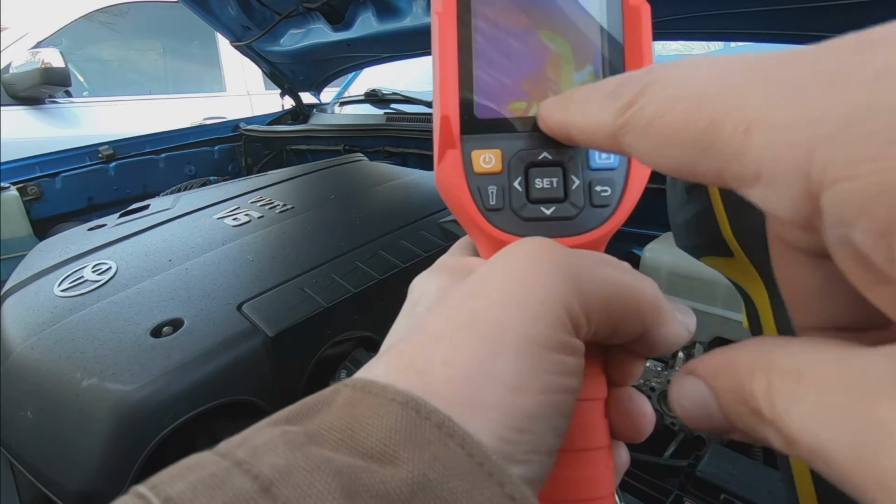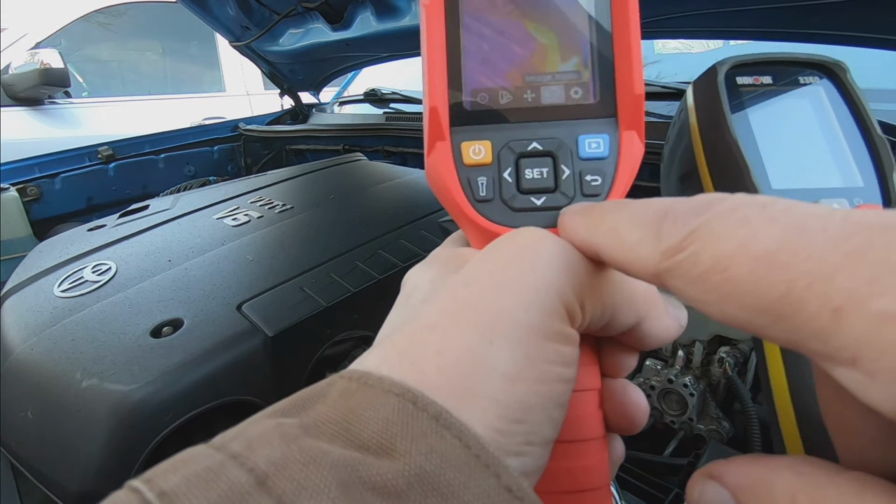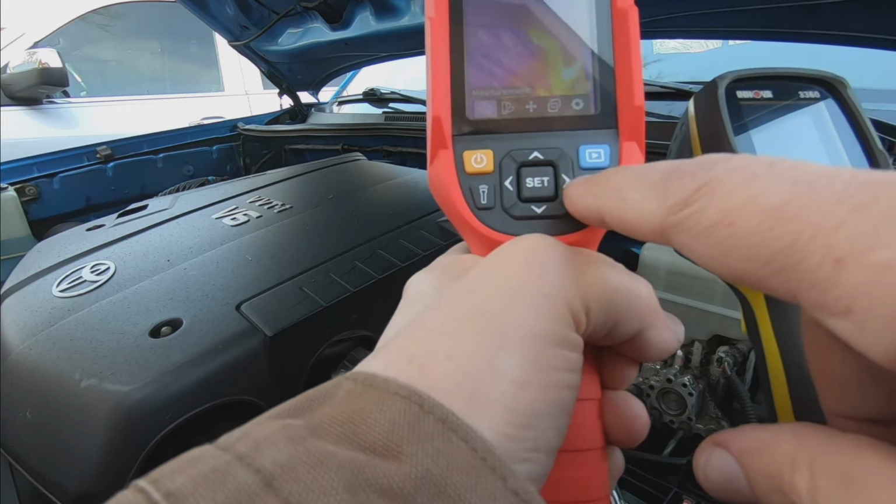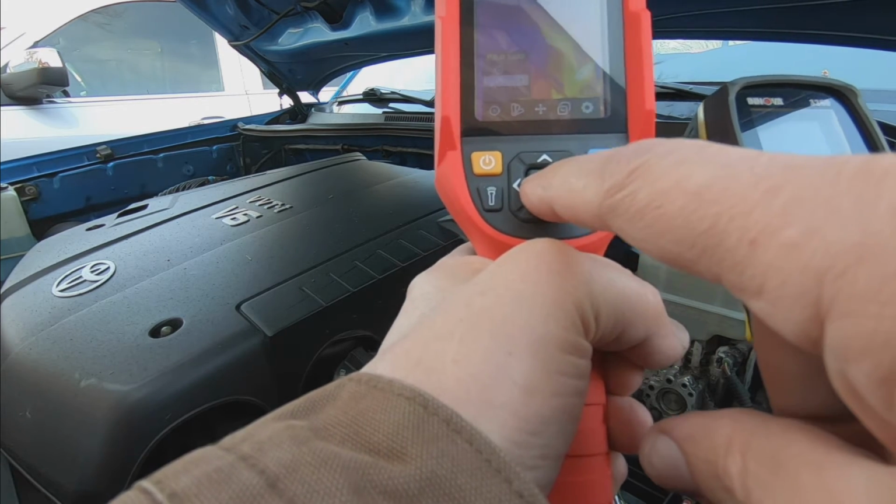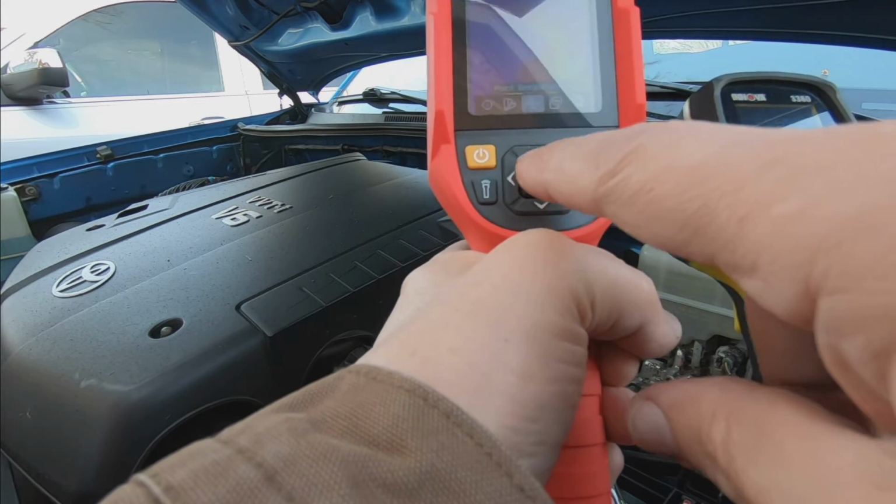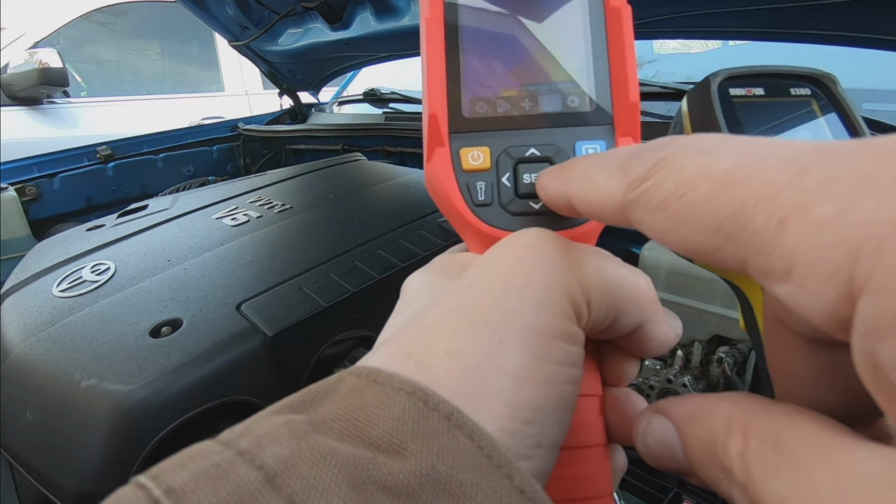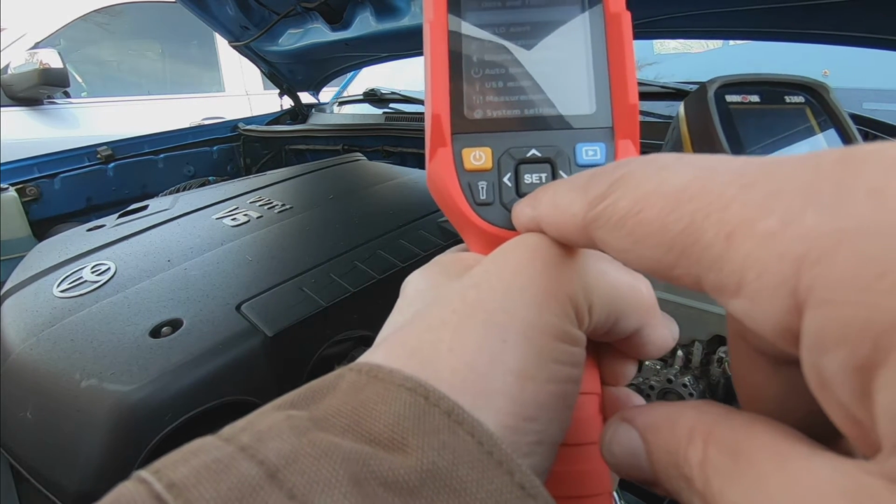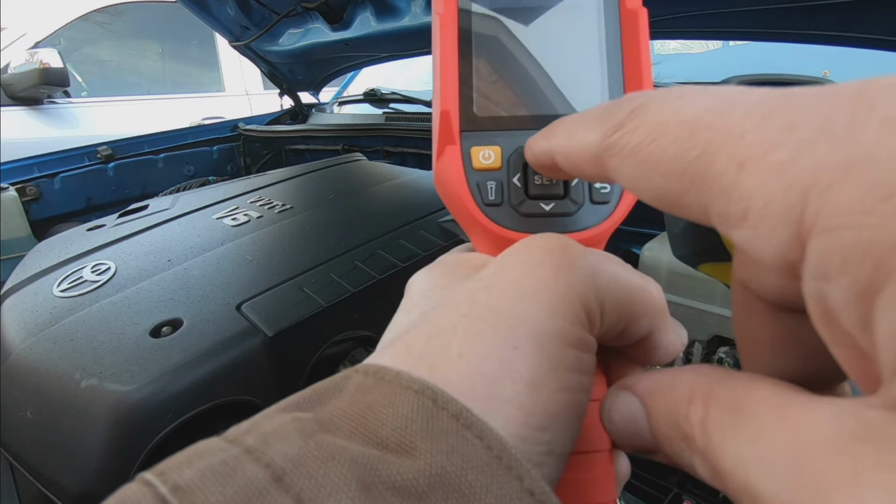Now normally, if you don't have your menu up, you just hit the set button. We're going to go to low gain.